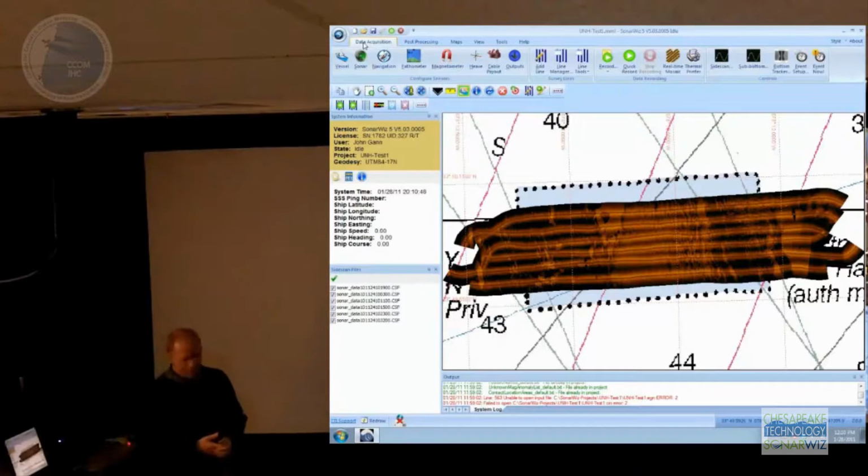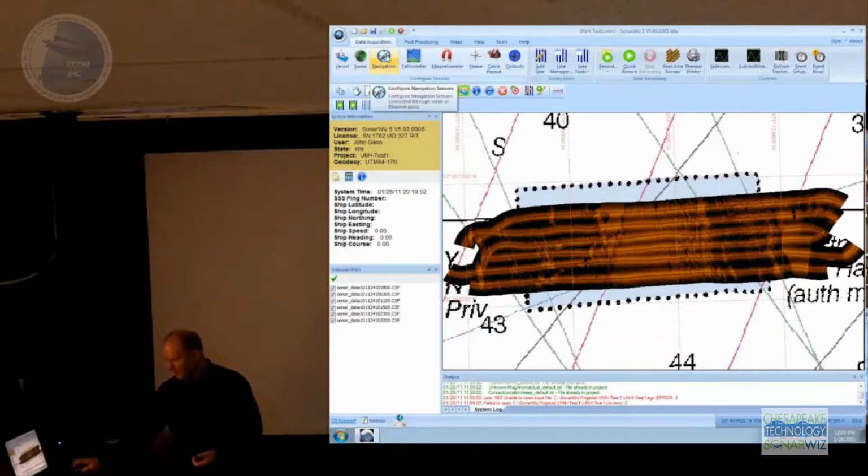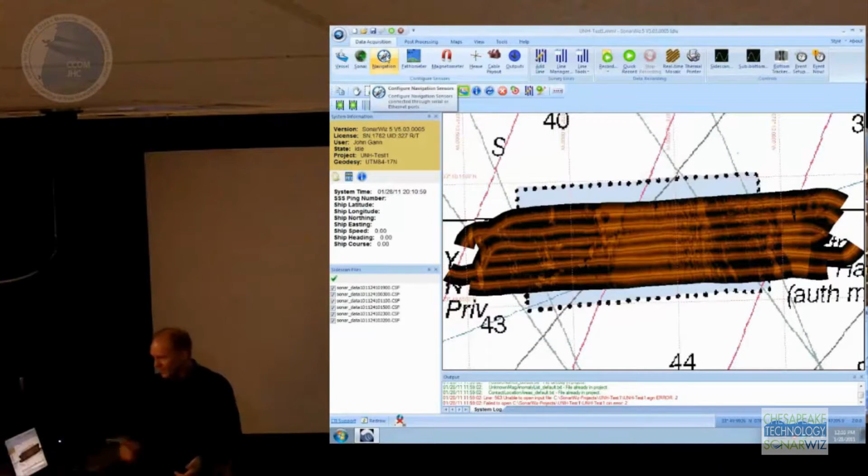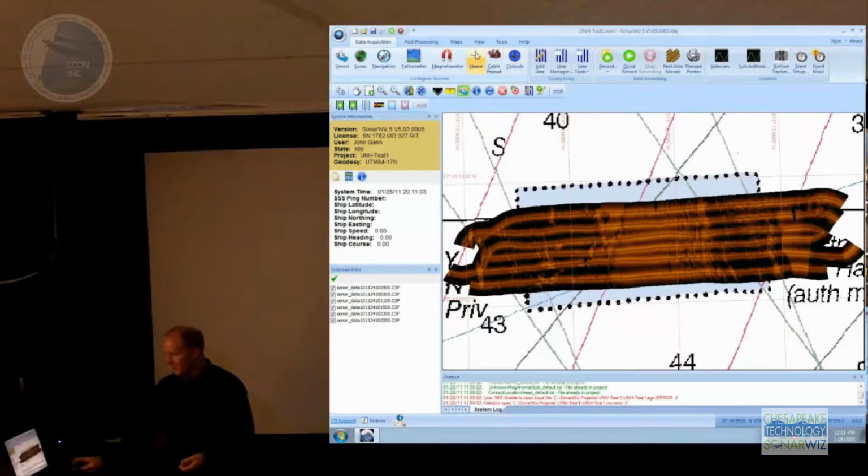On the data acquisition part, you'll find buttons for setting up your vessel, your sonar, and your navigation sensors. These just lead to dialogues that help you set up the thing they're configuring, right? There's one for each sensor type: galvanometers, magnetometer, heat compensator. You've got a cable payout meter, and then these are the output devices. So I think that's pretty straightforward.